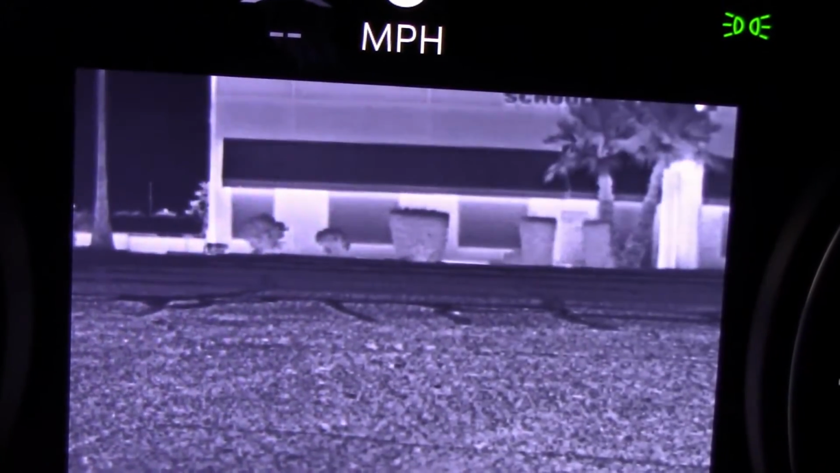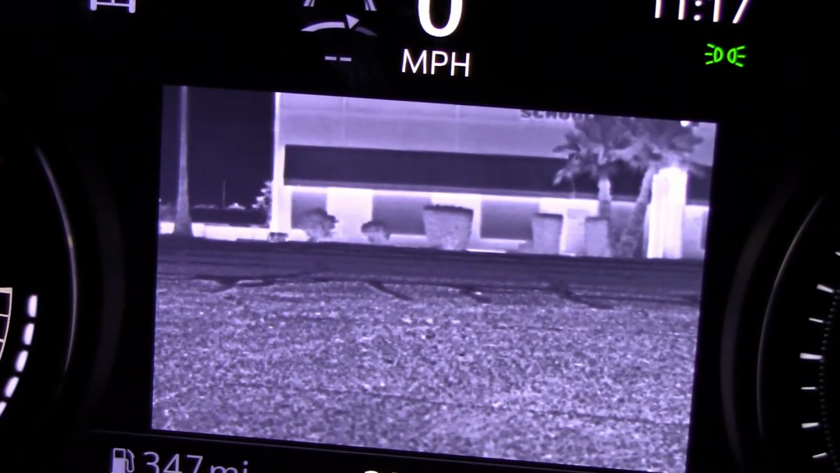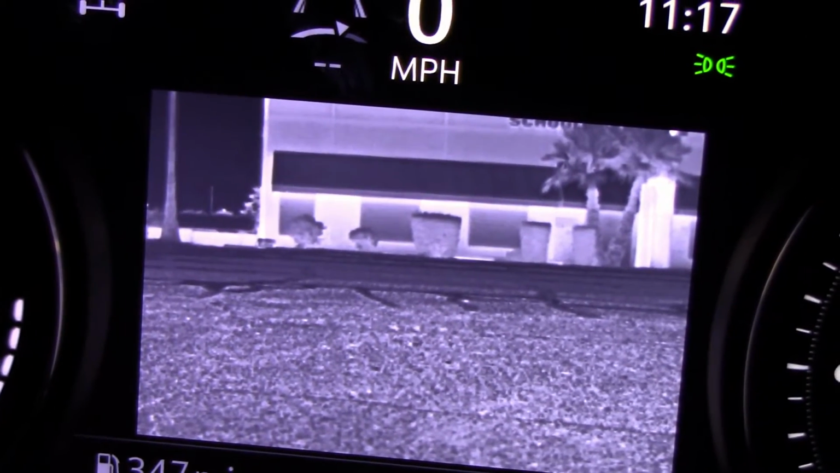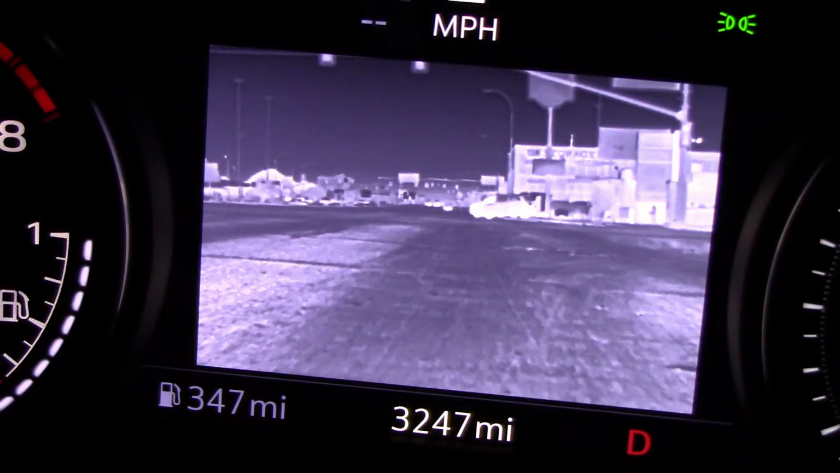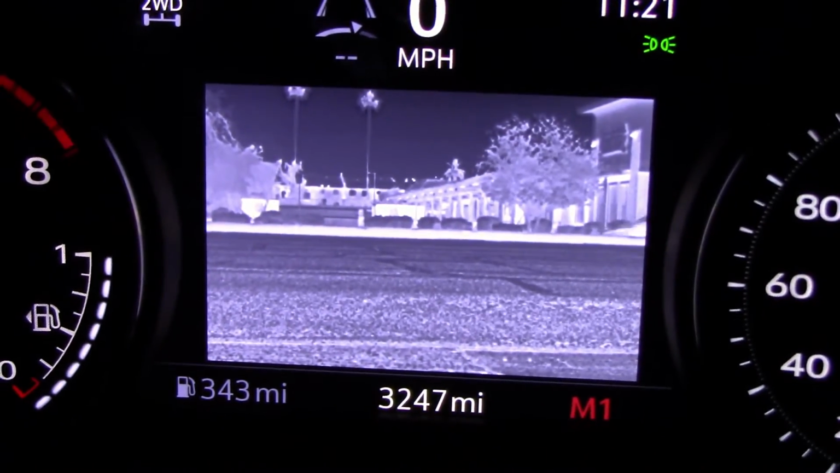And here's what thermal looks like when you're looking at other vehicles. This operates by picking up heat, by the way. So why would anybody want a thermal camera? Well, one advantage is you can see through fog. Yep, if you're driving on a foggy day, you can't see the hand in front of you, but you can still see this on the camera.